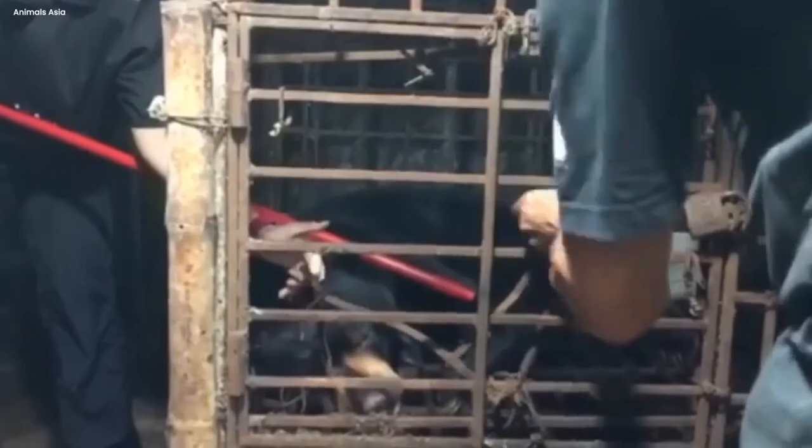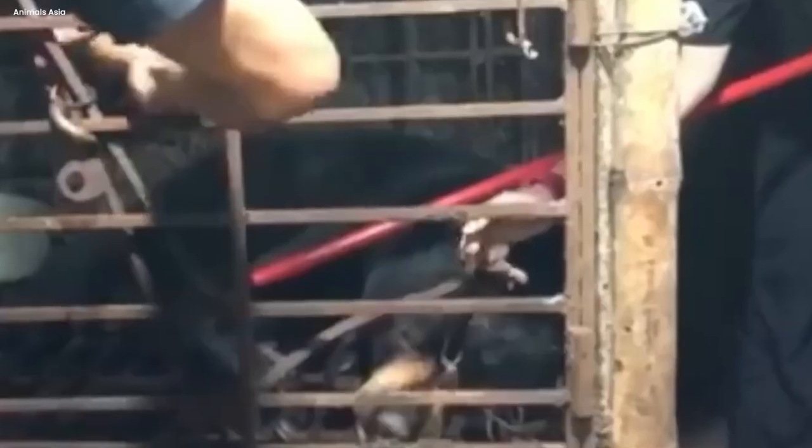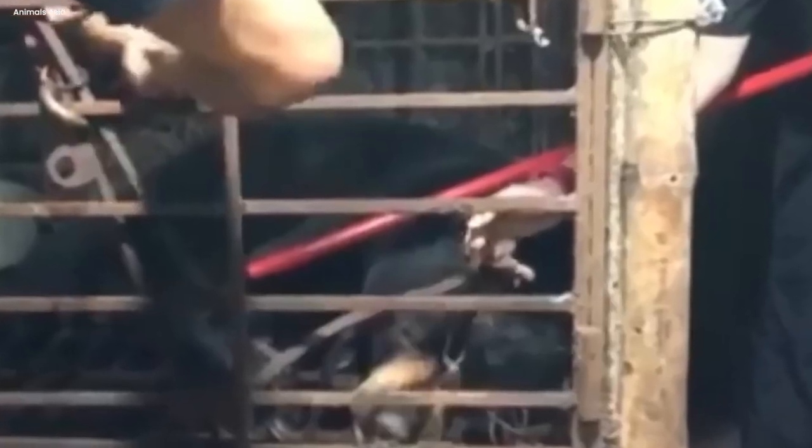Her once strong body was now weak, and her black fur was covered in scars from her time in the cage. She seemed desperate, hurting herself in a desperate attempt to escape. It was as if she believed hurting herself would free her from the cage. Each scratch and scar told a story of the pain she endured, with no one to hear her cries.